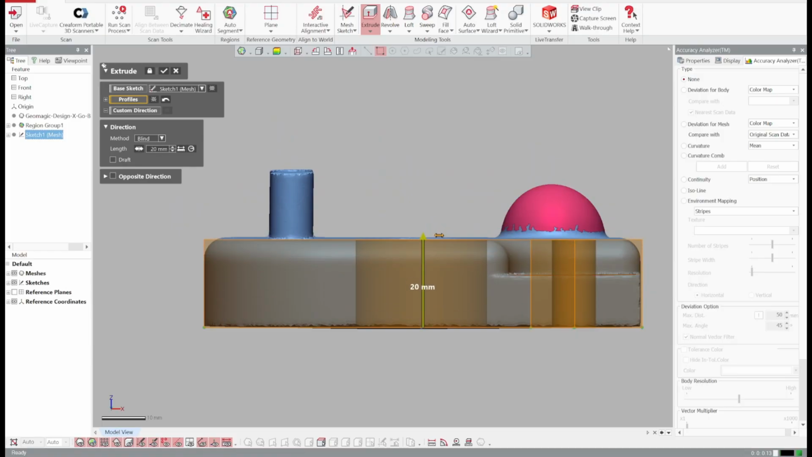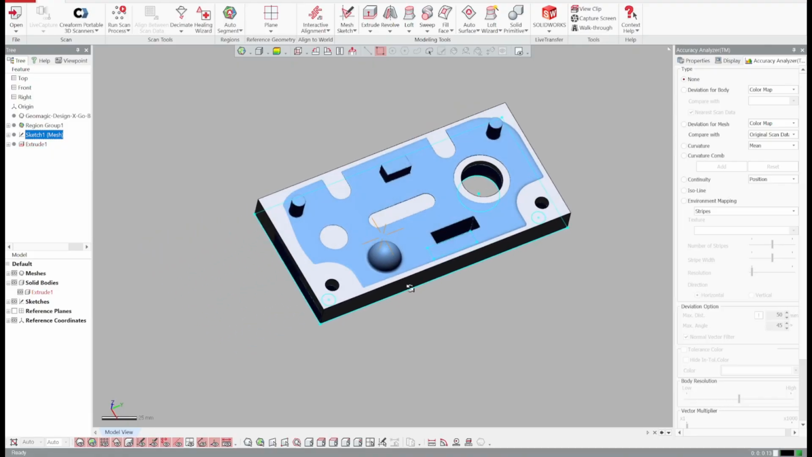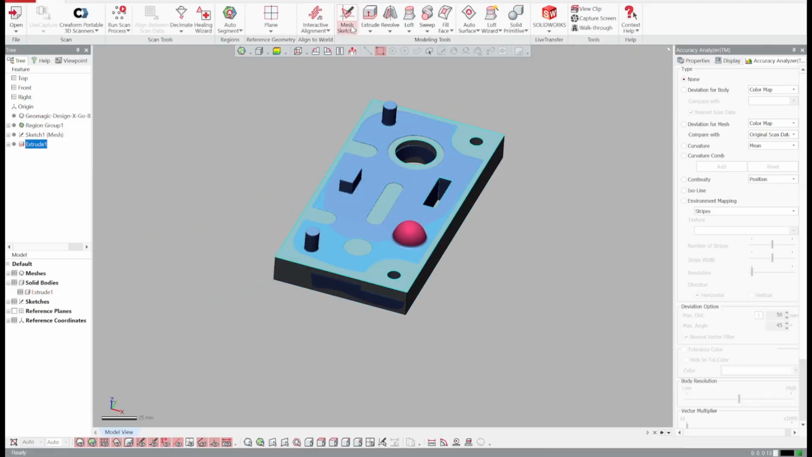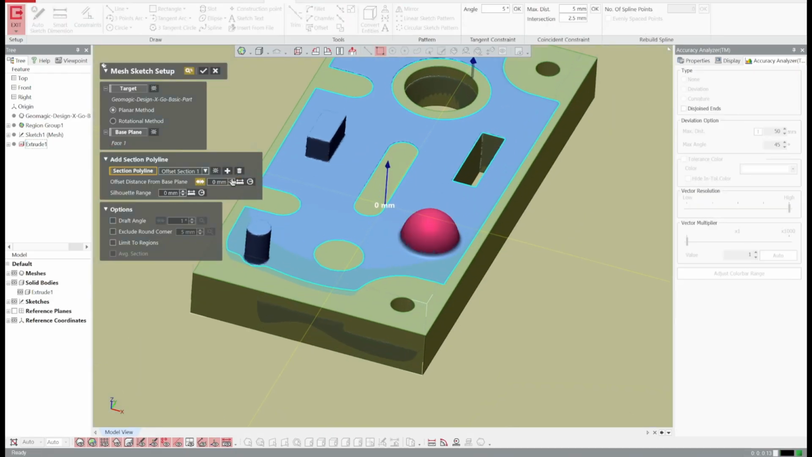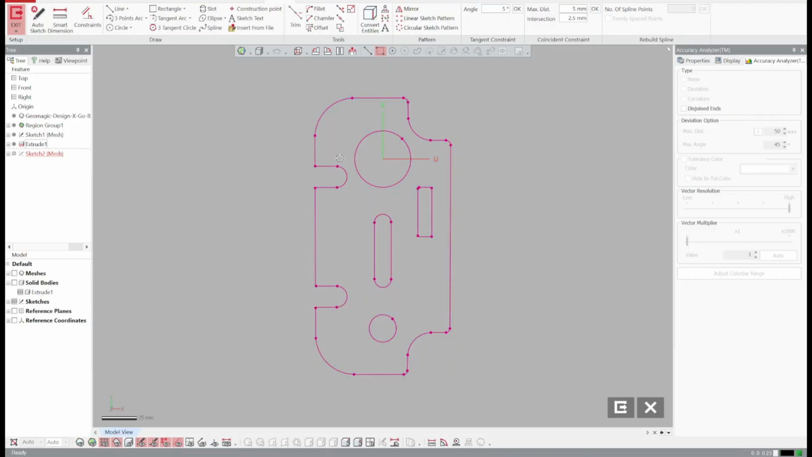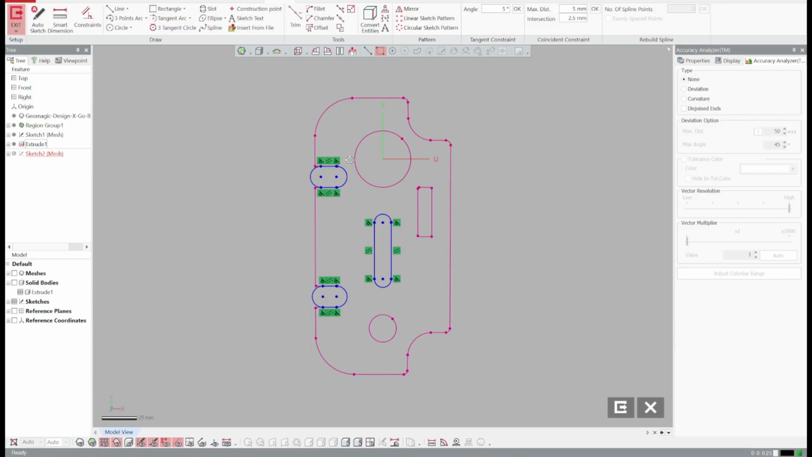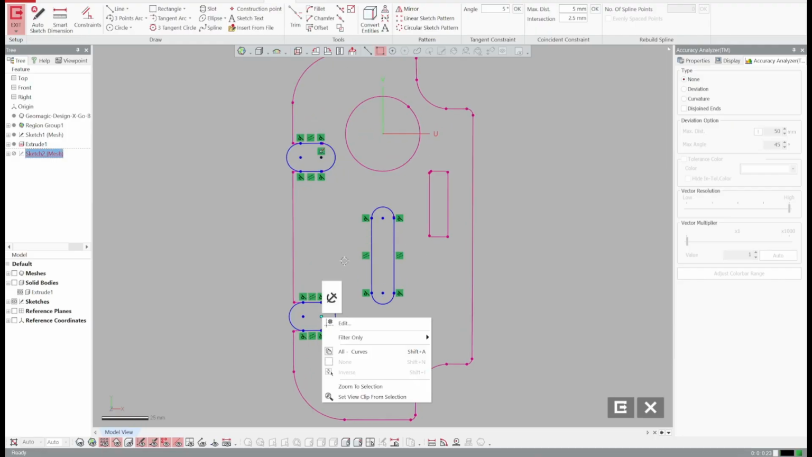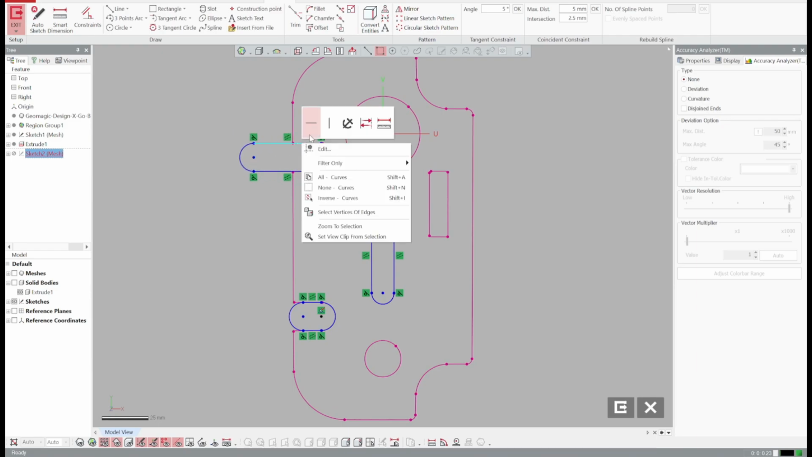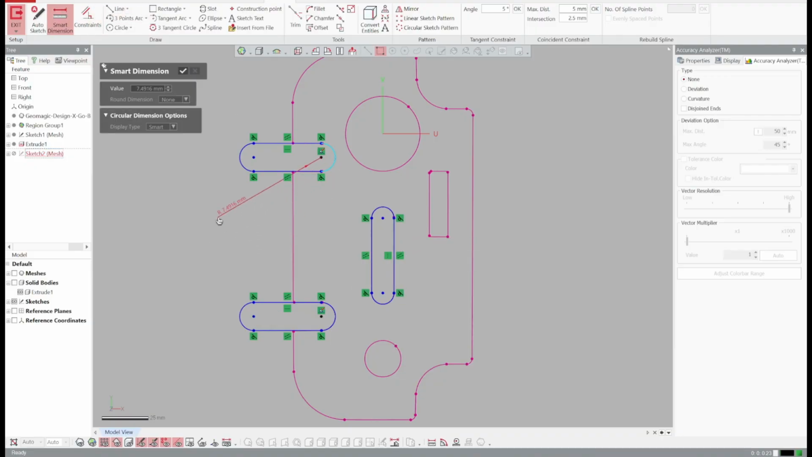Then I can just kind of see where it would be. Ideally, this would probably be 20. Again, you can add dimensions if needed.